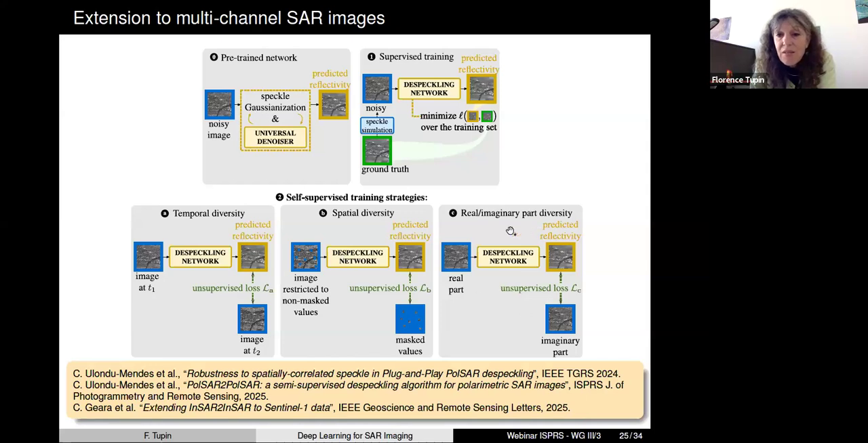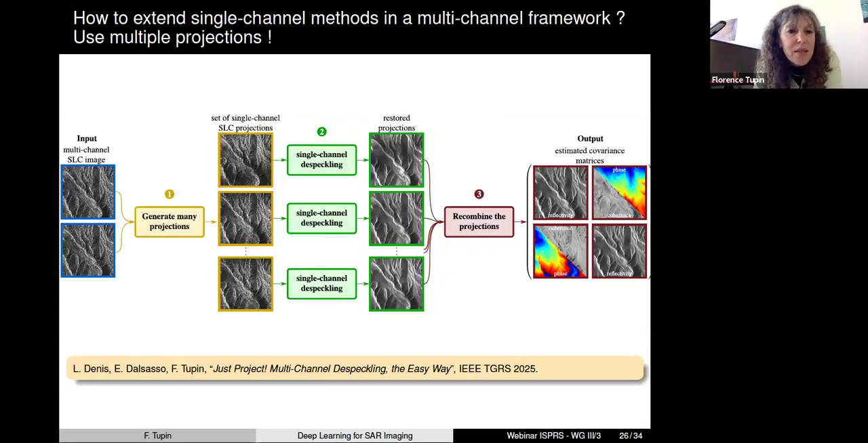But you see the last method, with the real and imaginary part splitting, is the most efficient one because you don't need pairs of images, you don't need ground truth, and you have no modeling as you have in these energy minimization approaches. So what we wanted to do was to be able to exploit this framework, even in the case of multi-channel images. And the solution we ended up with is this one.